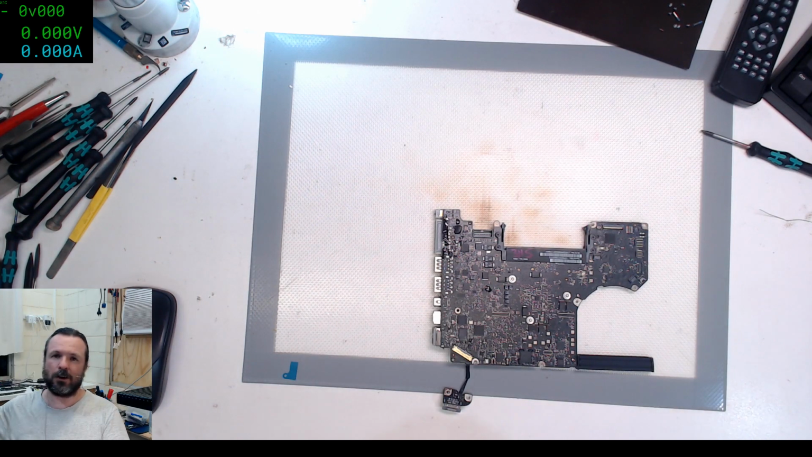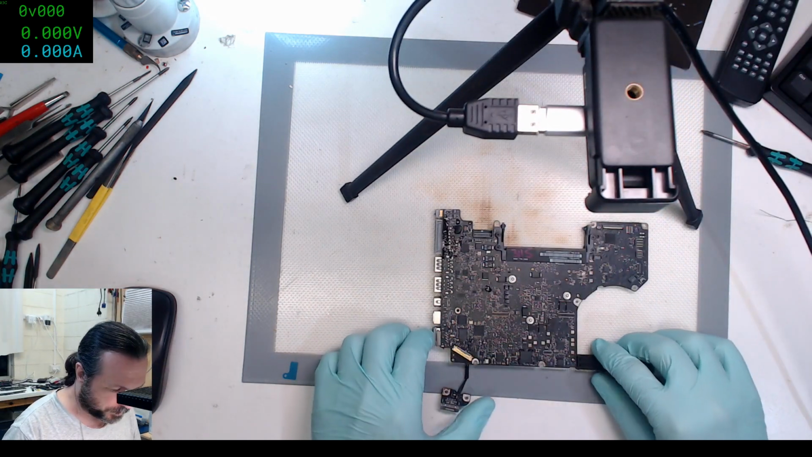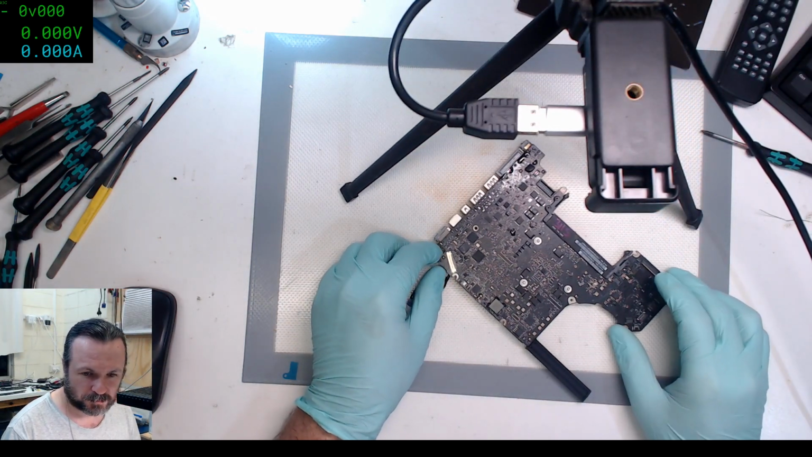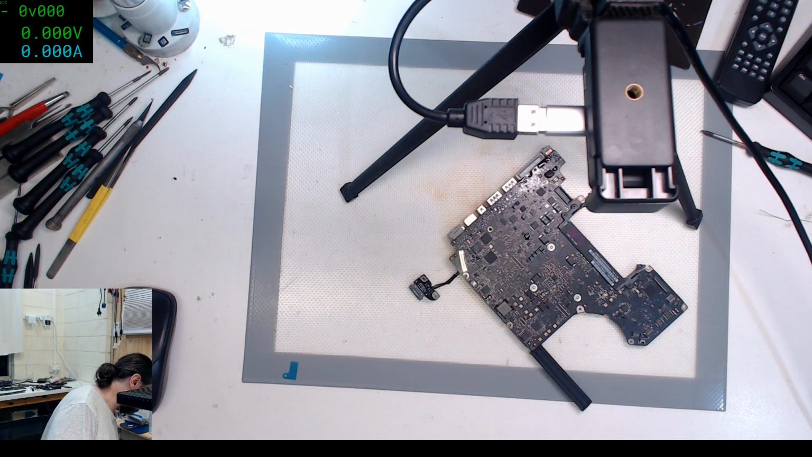And the nice thing is, if you're only going to do it for a short time, this thing actually just runs off battery. It has a built-in battery, so this is just the USB going to the PC, and on the other side there's a USB-C for charging. But for the moment, I'm just running on battery. Kind of makes it a little bit easier. Alright, let's see if this pops and blows.